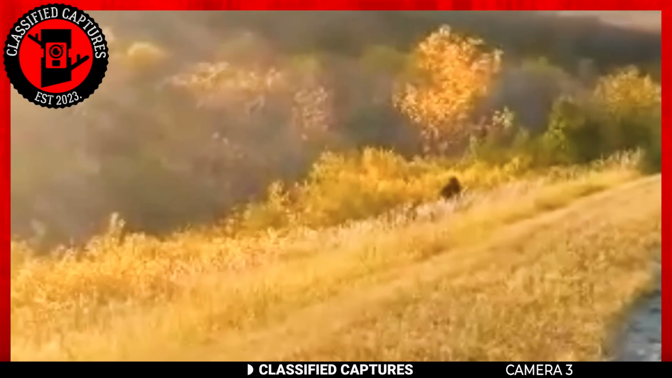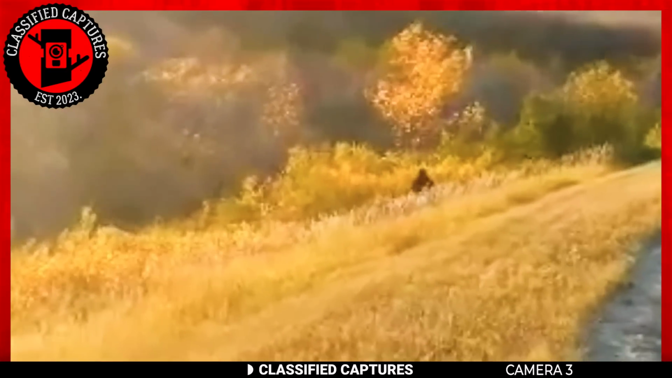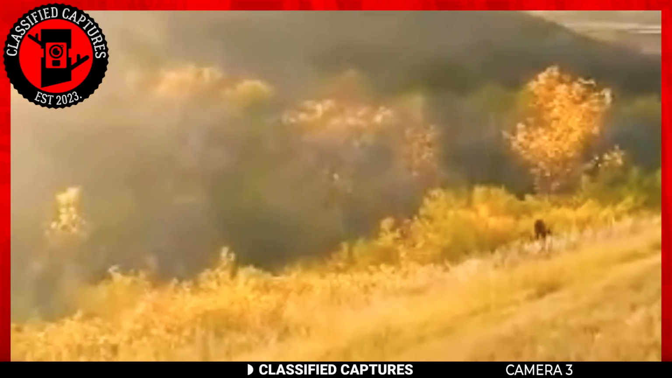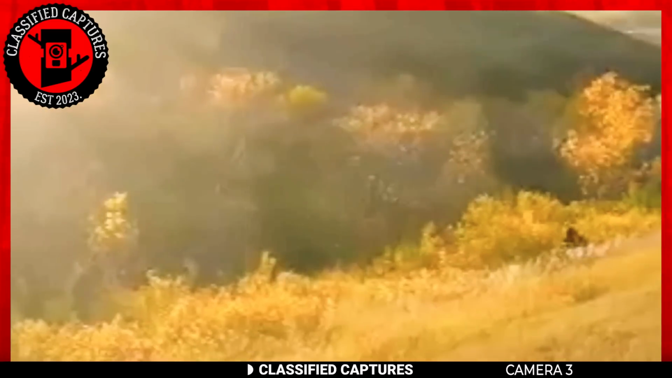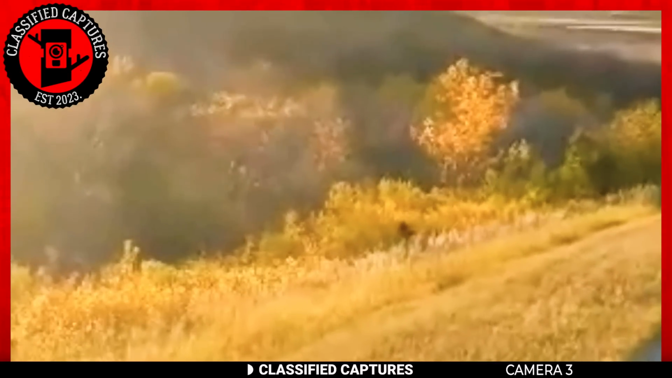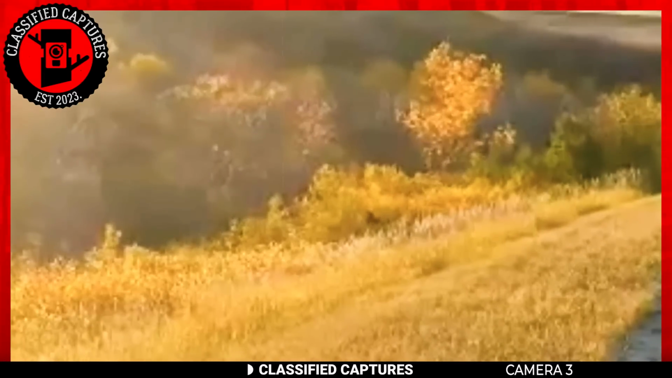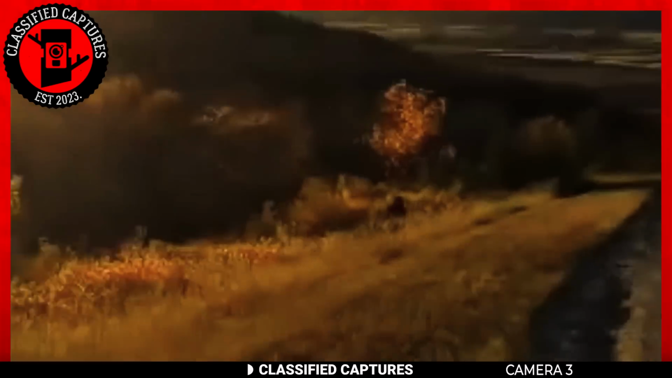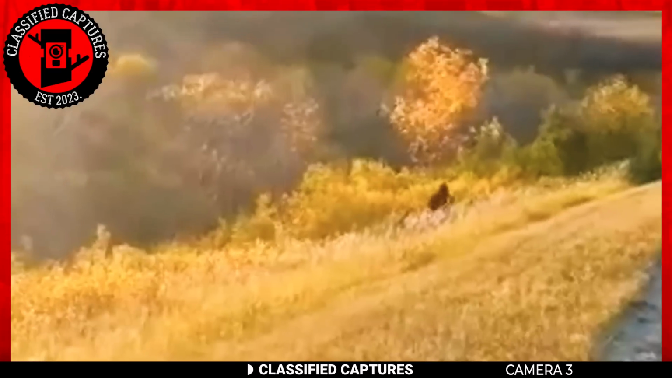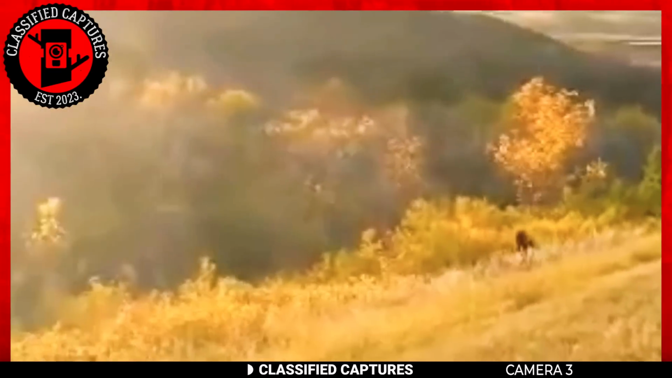However, the way this creature moves on 2 feet with the upper body clearly visible sets it apart from typical quadrupedal animals. Adding to the mystery, the area in question is not known to be home to bears, gorillas, or any other type of ape. This leaves us with only one plausible explanation: the elusive Bigfoot.